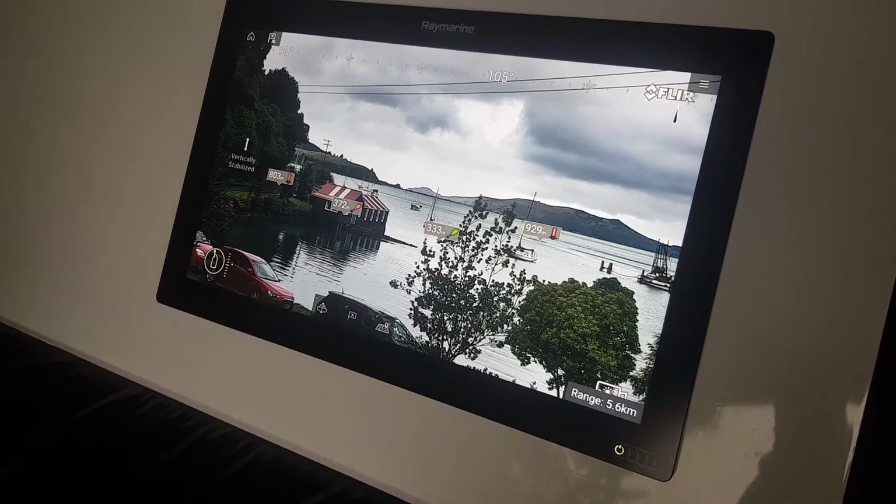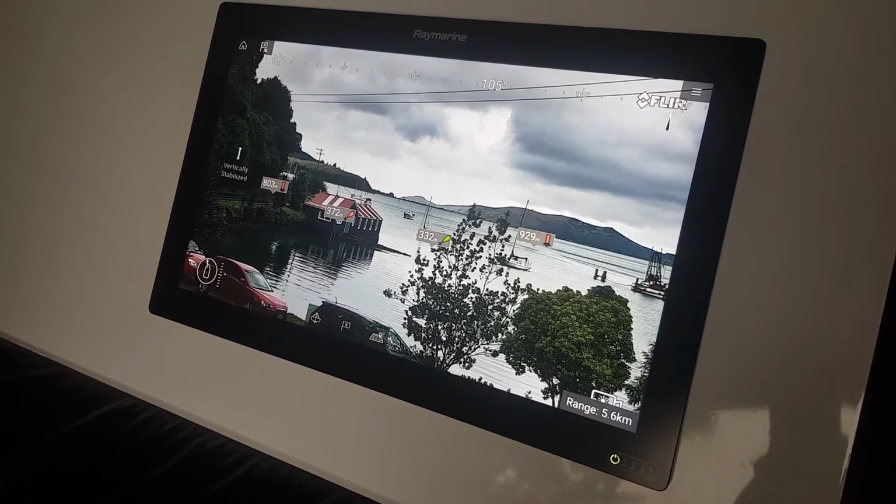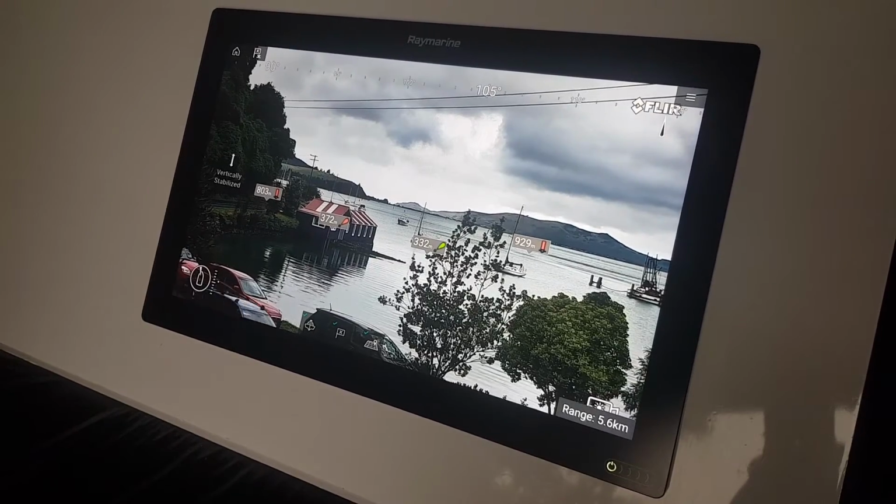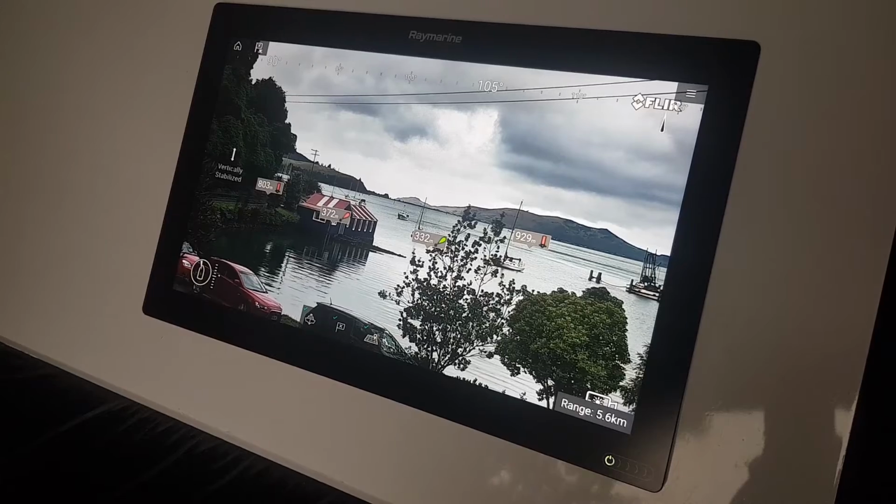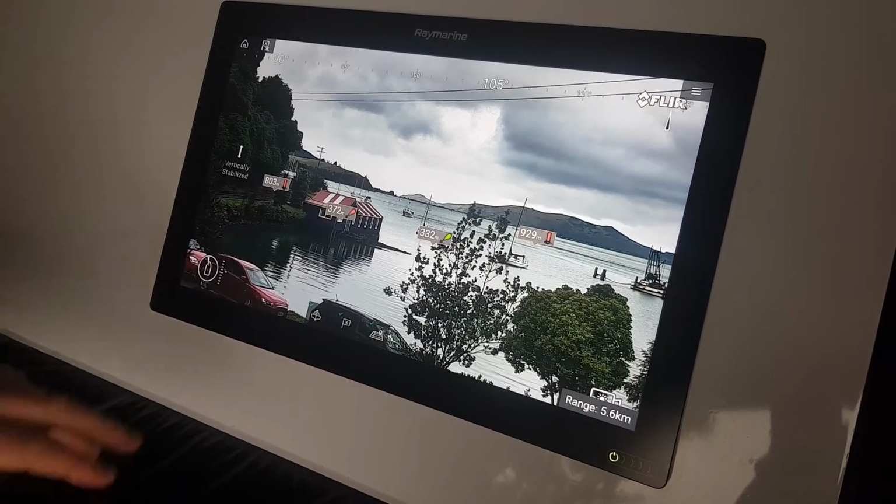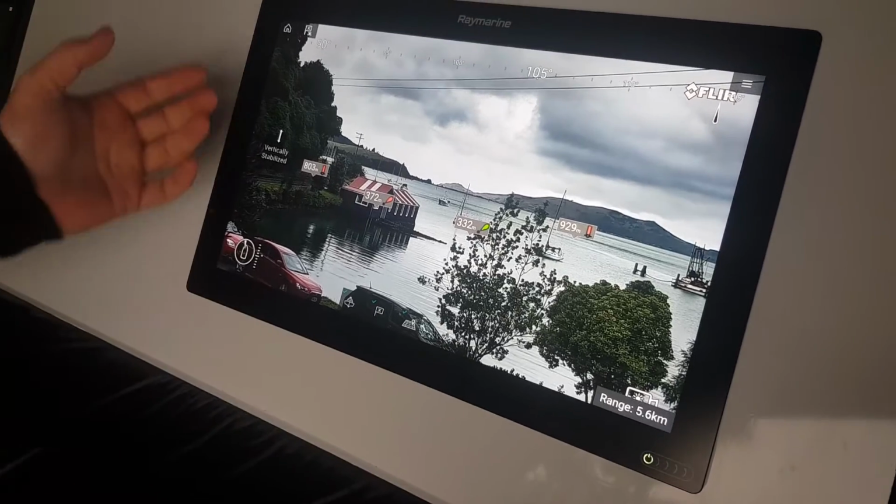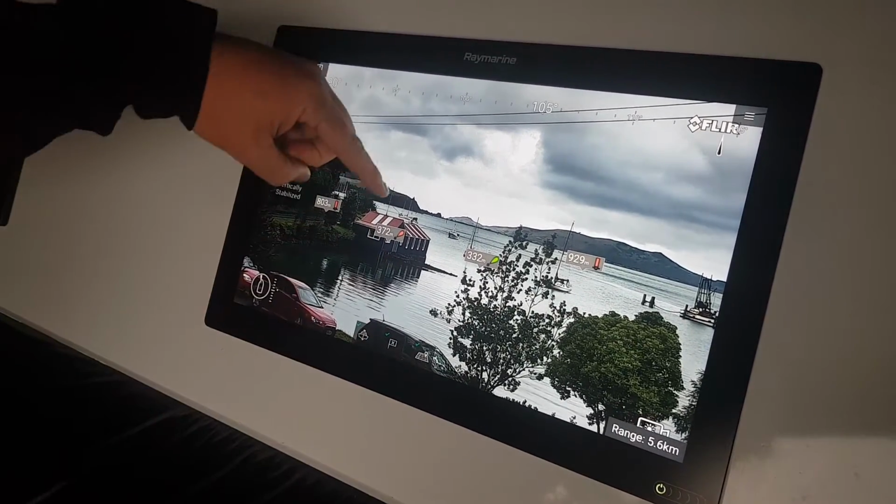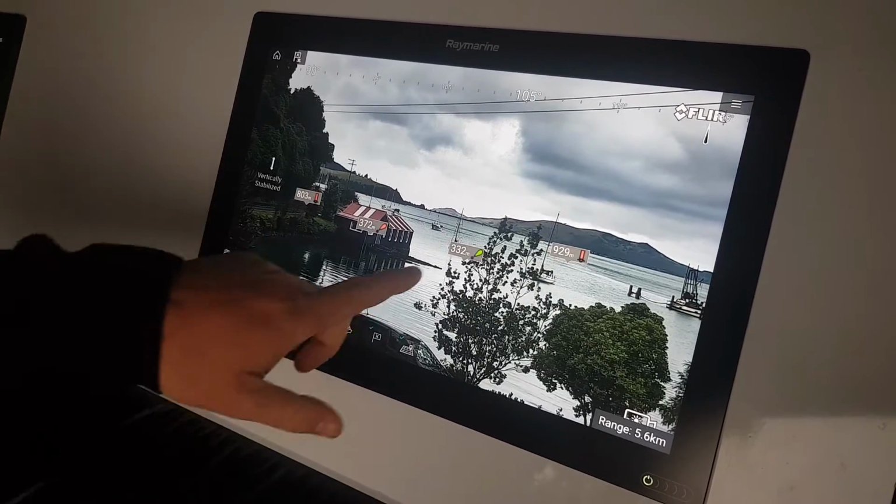You get things like navigational markers that come from your chart card. You get waypoints, so where you dropped your last cray pot, where you started your last string, spot X, where you put divers in the water, and then you also get AIS targets. As currently set up on the screen, we've just got navigational aids. These are actually the ones out the back, just because the horizon is down. You can adjust that at any time.